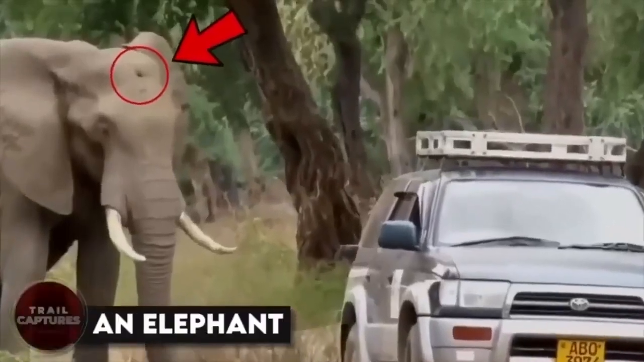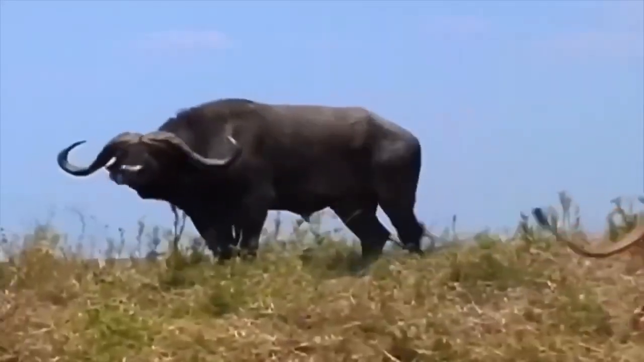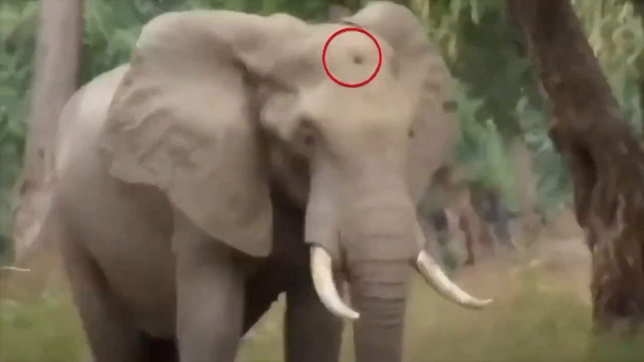An elephant. Sometimes animals can be big, frightening, and downright terrifying. But every now and then, they need a little help from us humans. Take this elephant for example. Poor thing was shot right in the head and was bleeding out.